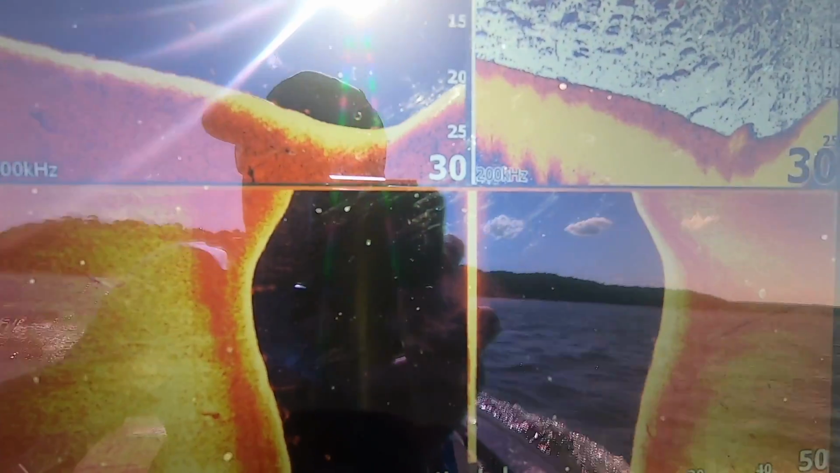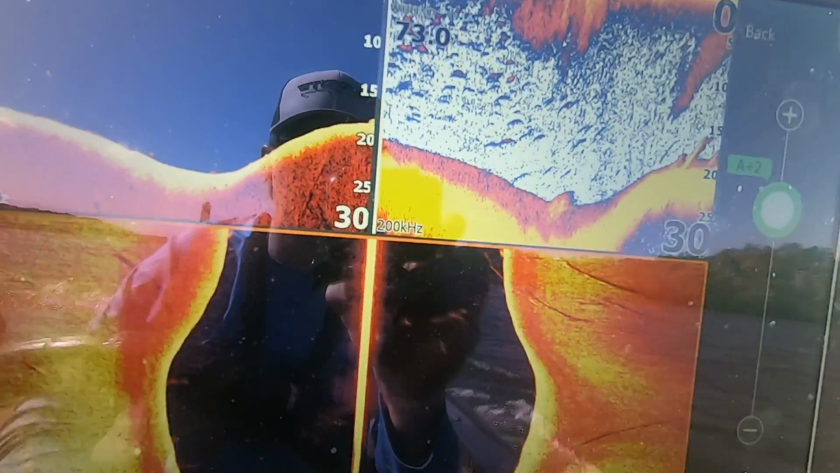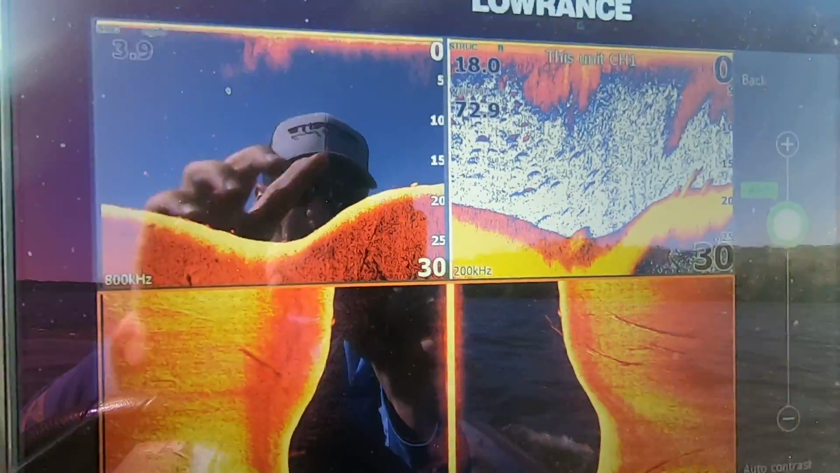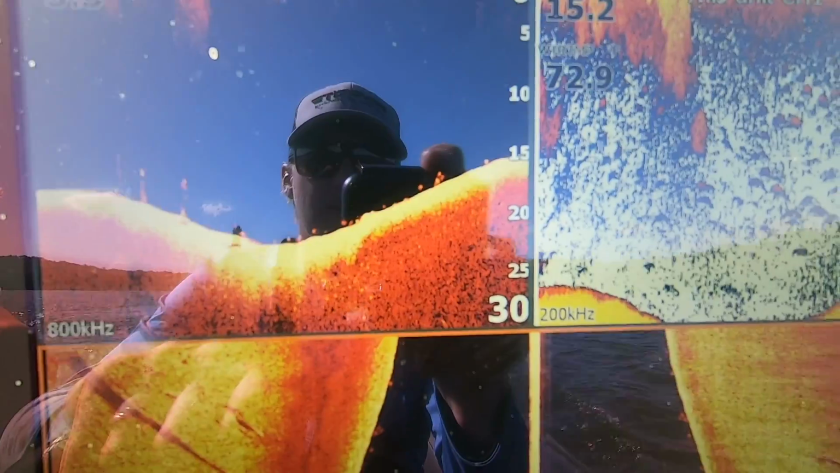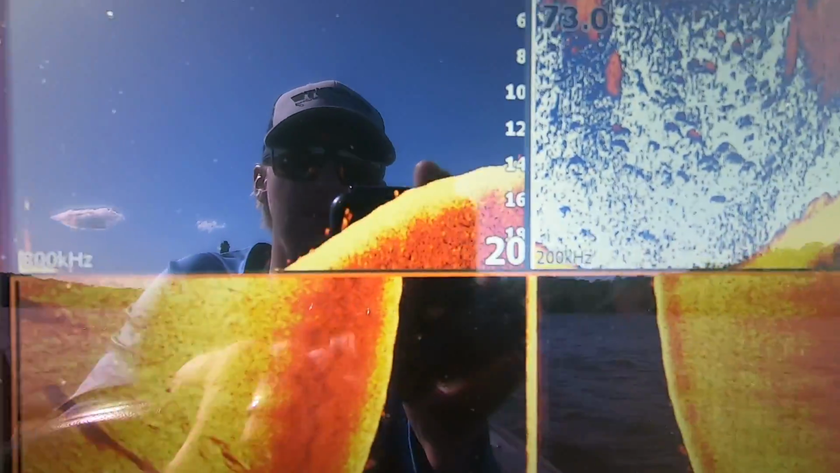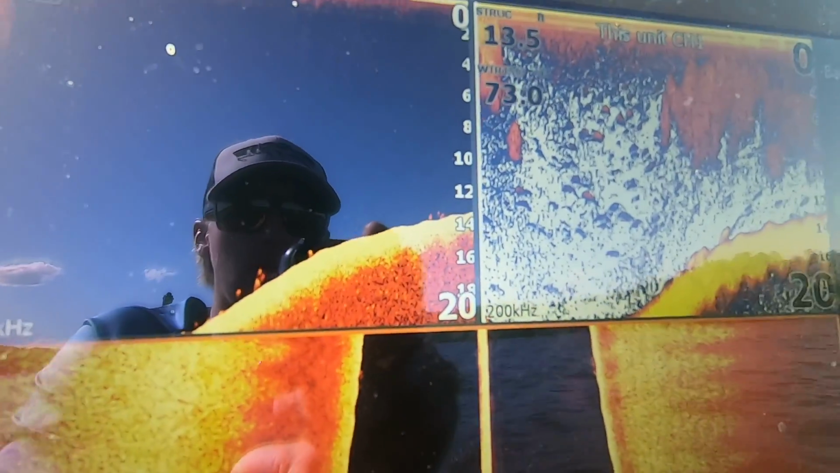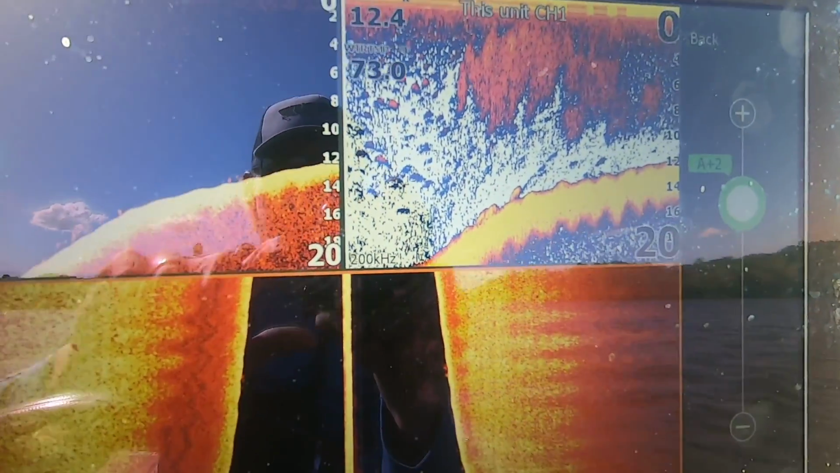There ain't a ton of them right there, but there's enough to get a bite. I promise you. We'll run back over them for a minute. There we go. See those right there? There ain't a ton of them right here. They're not running a lot of water right now, but it's enough to get them there.